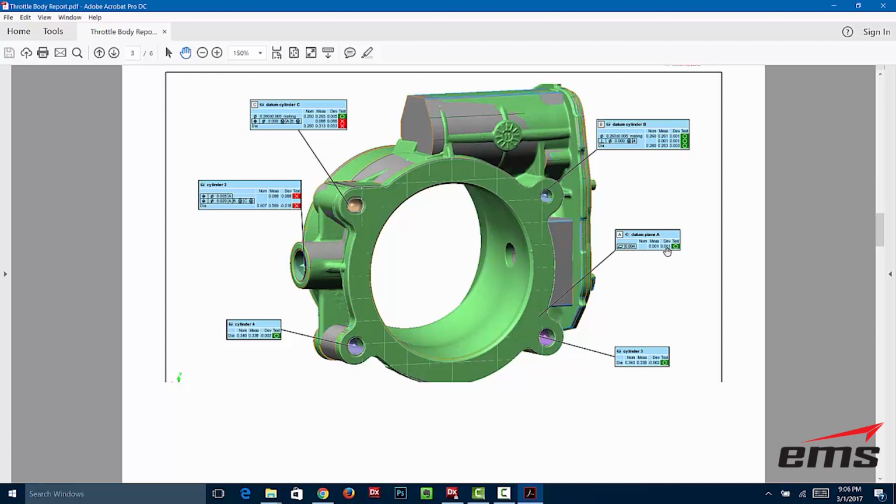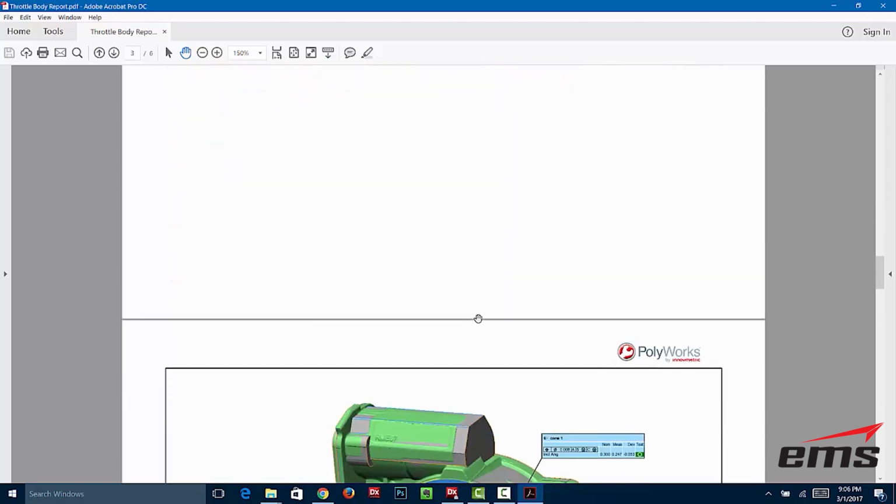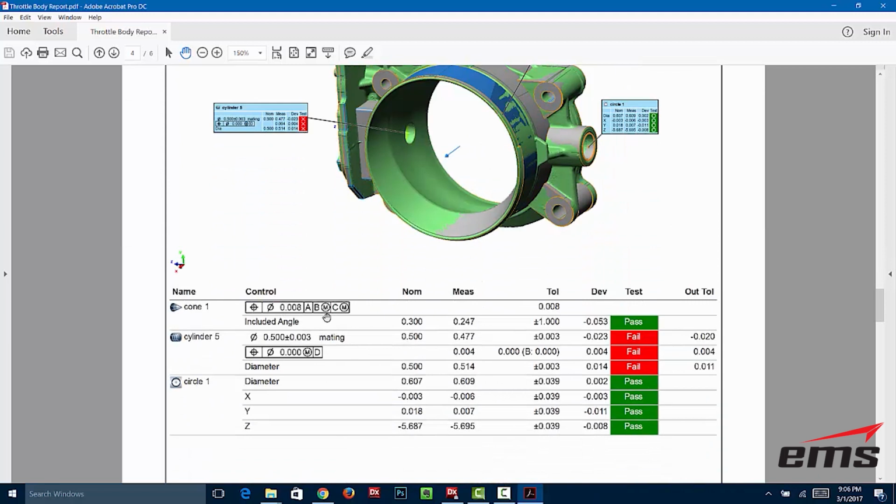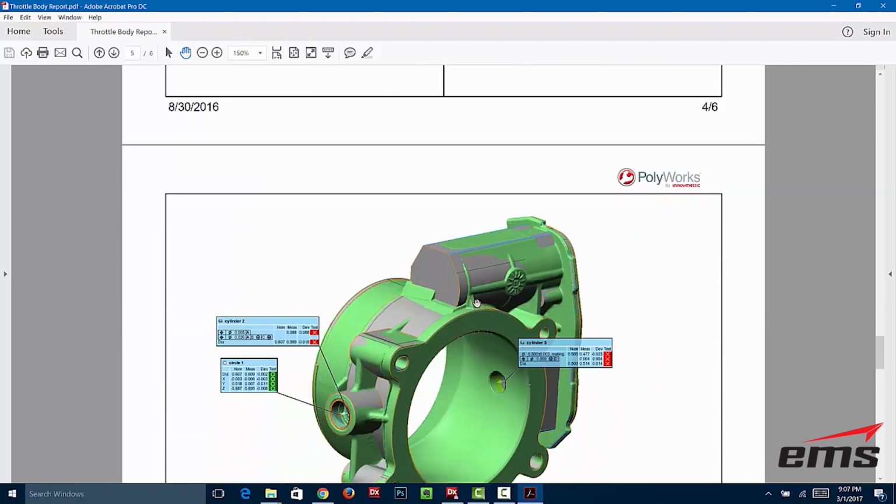We put in the allowable deviation, and then check if the part is within that deviation. You can see these different callouts, how they reference different datums, and if it passes or fails, what the nominal is, what it actually measures, what the tolerance is, and then what the deviation is. So you can do full-blown inspection reports by taking that scan data and importing it into a product like PolyWorks. So here are some more callouts.